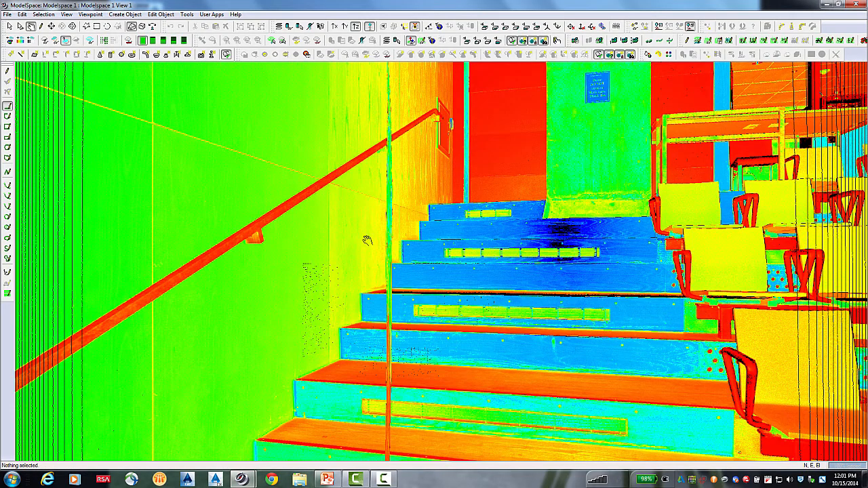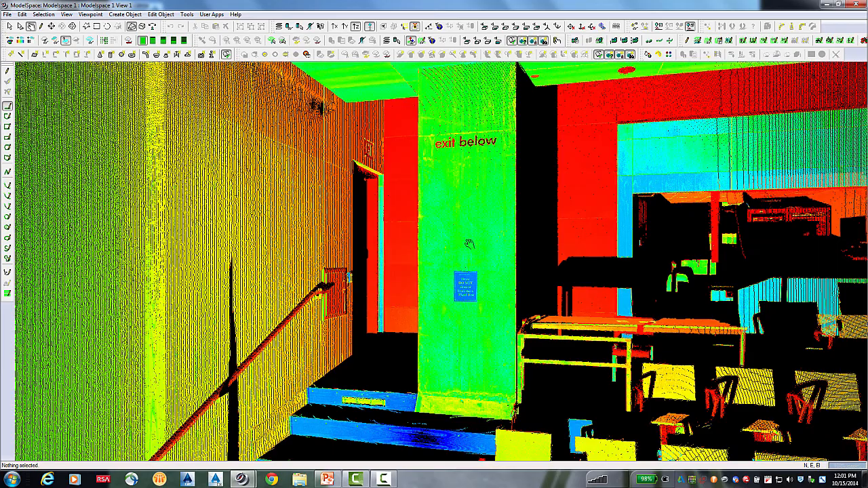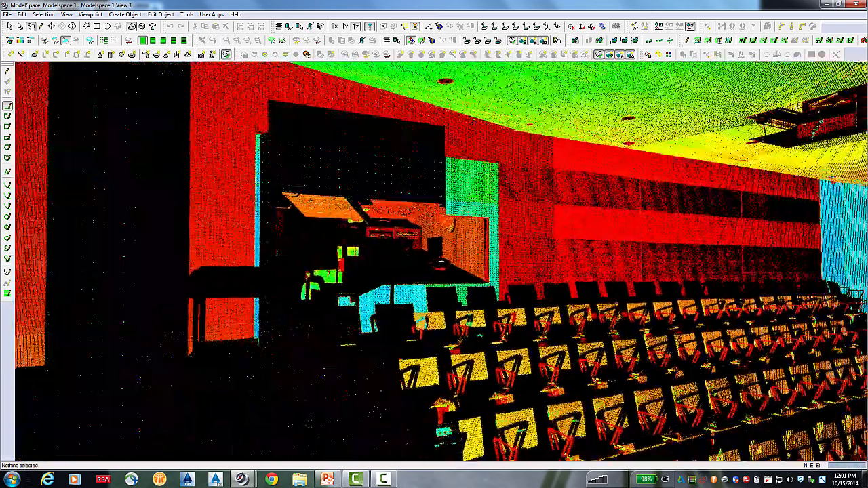So the coloration that you're looking at is based off of intensity mapping, or the intensity of the objects that we collected. So the reflectivity. Your most highly reflective objects will come back to you as blue, and your least reflective objects will come back to you as red. If you all look behind you, that wall at the back is completely black, and that's why we're seeing red on the wall here.